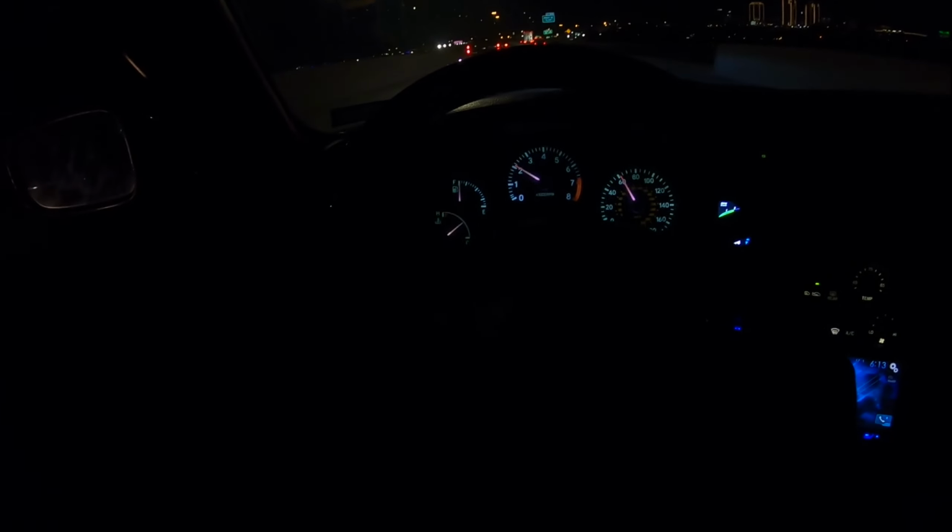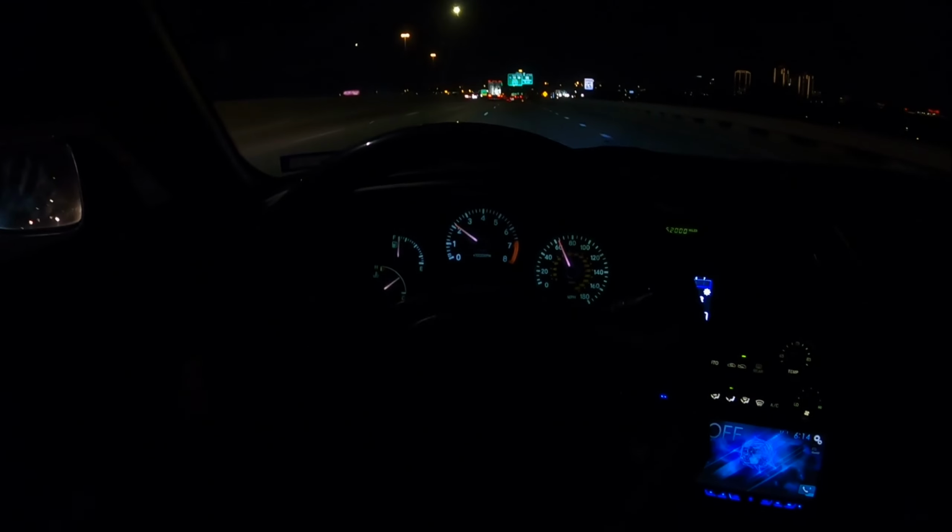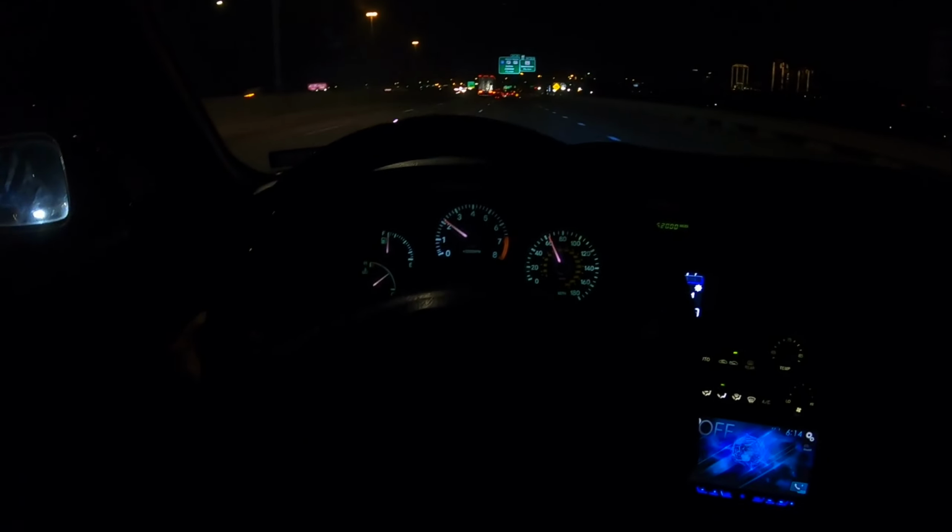It kept building boost non-stop. It got up to like 17 pounds. It definitely should not be doing that, considering that the spring's only for like 14 and a half, 15 pounds. The boost solenoid is not connected, so not sure what's going on there. Definitely gotta check that out.